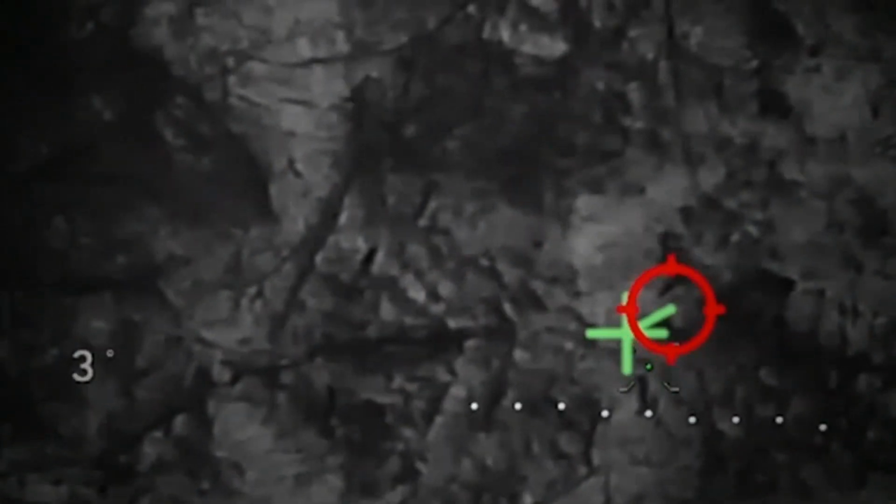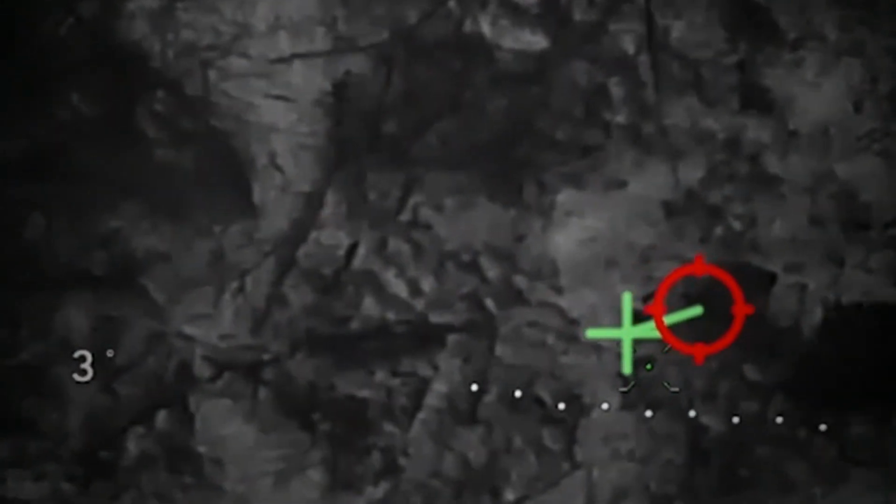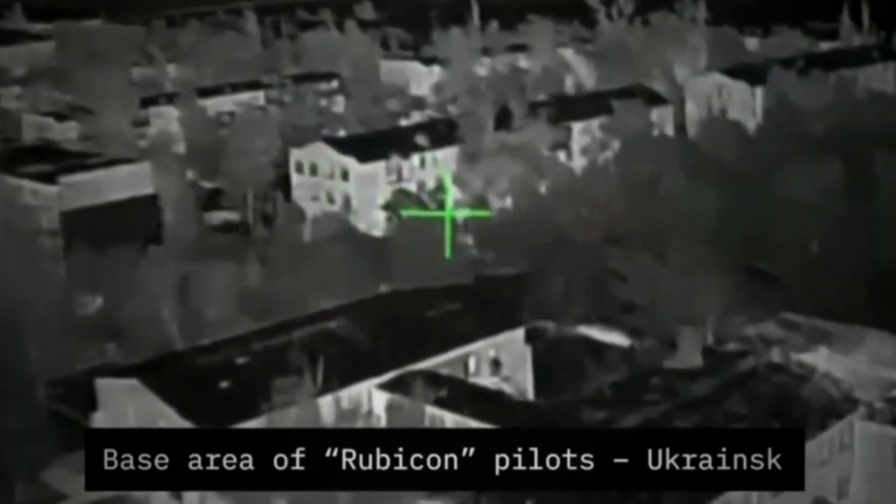Most people assume a fortified cellar with 3-foot brick walls is essentially immune to small first-person view drones. The evidence from this exact strike says otherwise. It isn't the warhead punching through solid brick that does the damage.